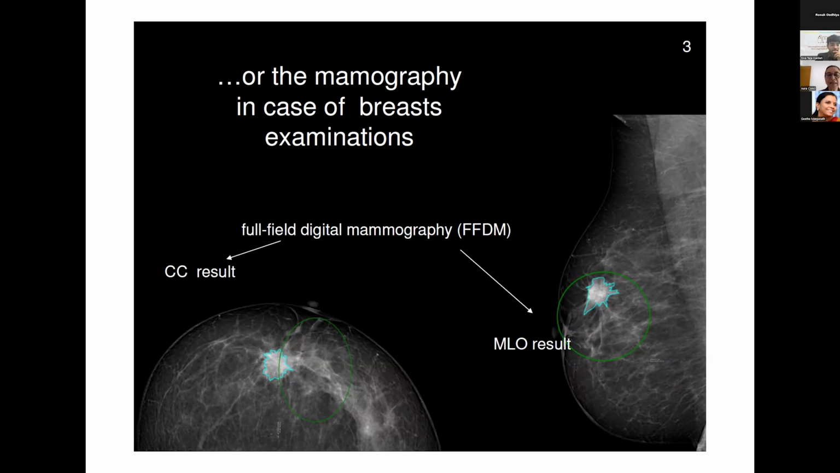It is very important to see the interior of the body, and now we also have computed tomography, or in the case of the breast, mammography. It's a way to see the masses inside. Of course, it continues to be very important for all diseases.